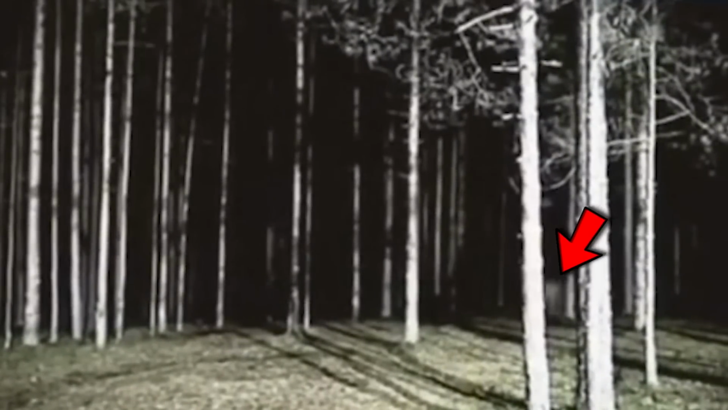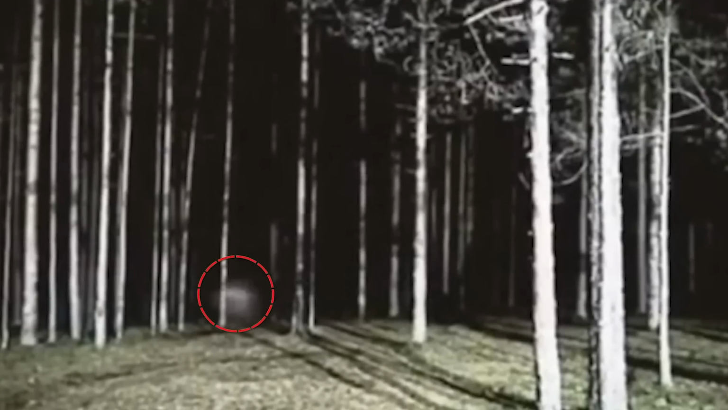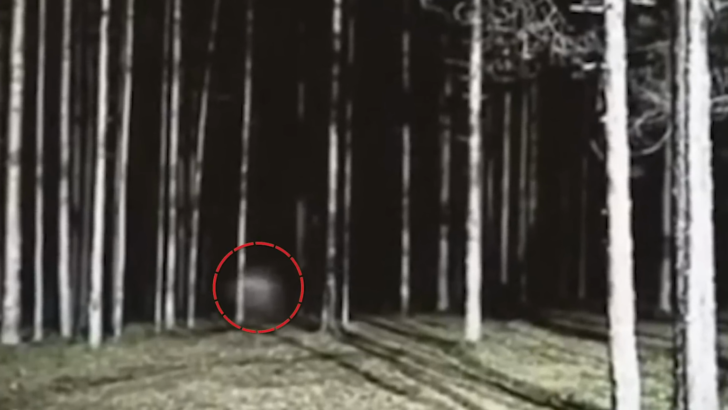A ghostly figure, pale and menacing, darted through the woods with an otherworldly speed. Its movement was swift and purposeful, like a spirit driven by a dark intent. This was no animal, no stray deer or wandering raccoon. This was something else entirely, a haunting presence that seemed to defy the laws of nature. What was this phantom creature, and what was its purpose in the depths of the forest?